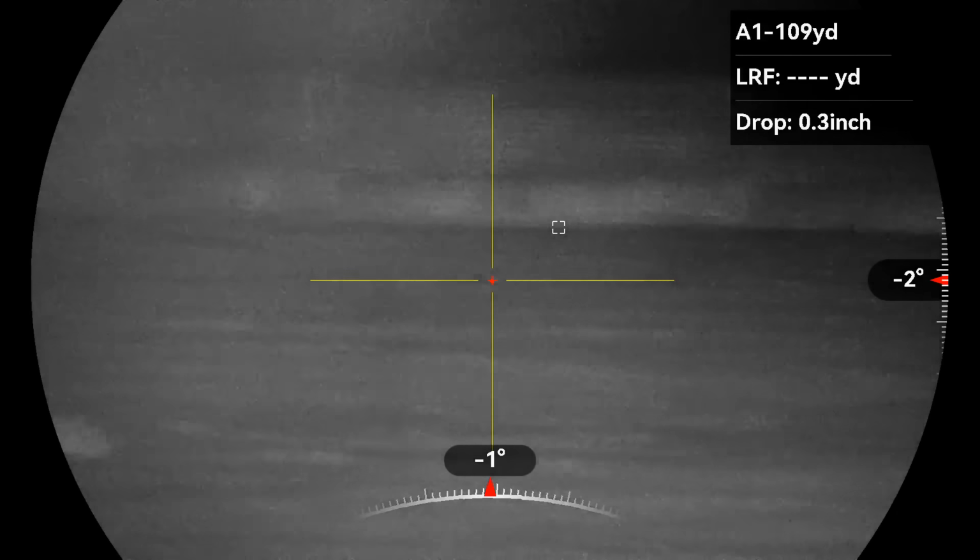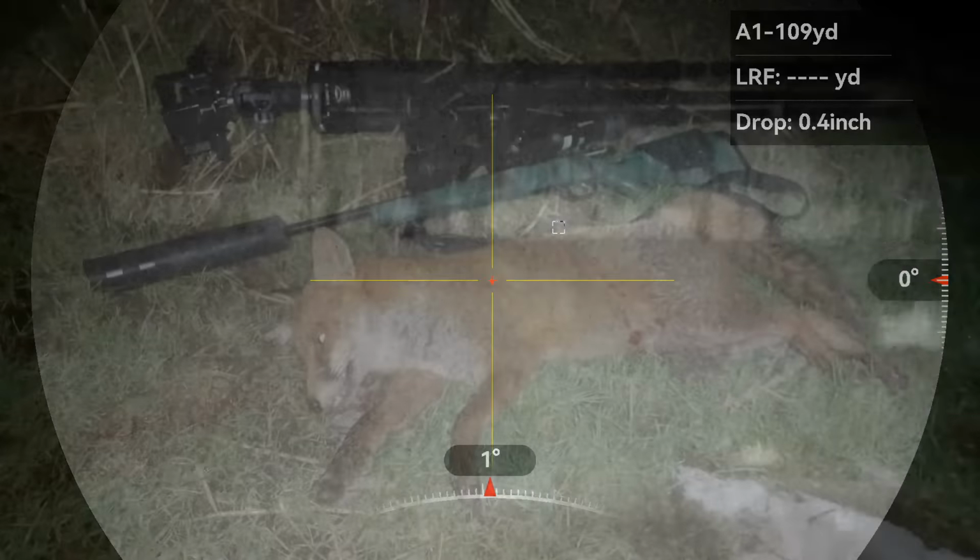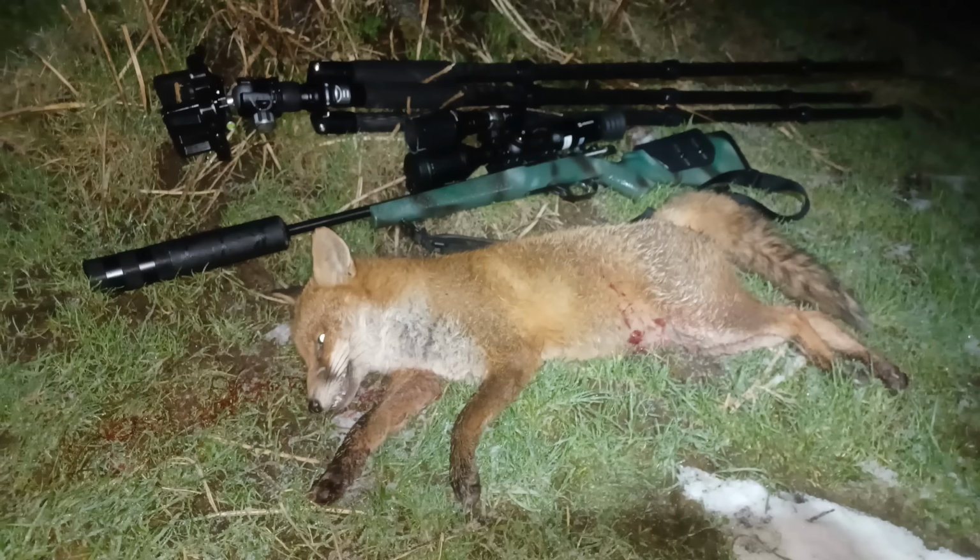This fox did a bit of a disappearing act, but thankfully I found it on the left hand side of the screen, curled up in a thicket of reeds, dead.